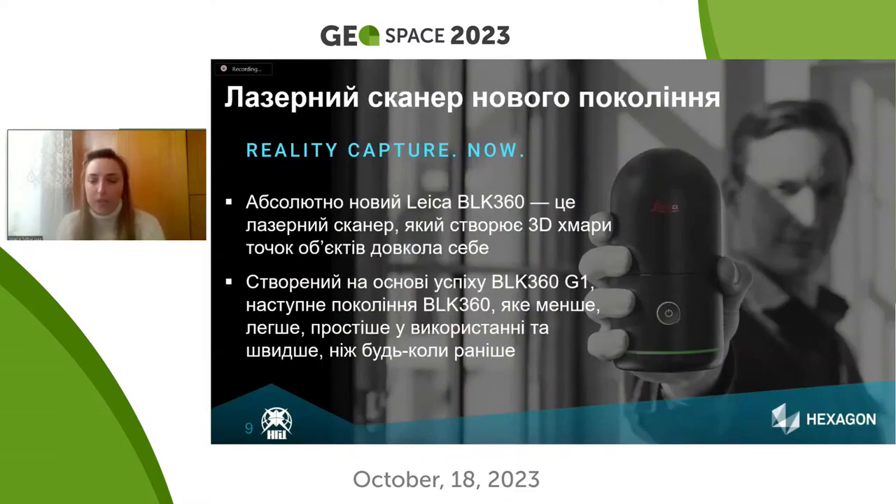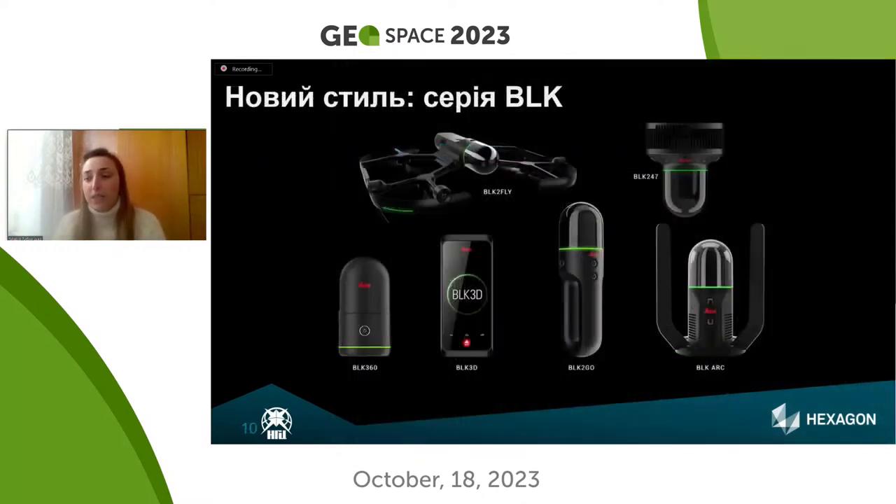Also, Leica is developing its products. They have upgraded BLK 360. It's the next generation. It's even smaller and lighter and more precise than the previous generation. It allows to improve the mobility and the processing of the data.